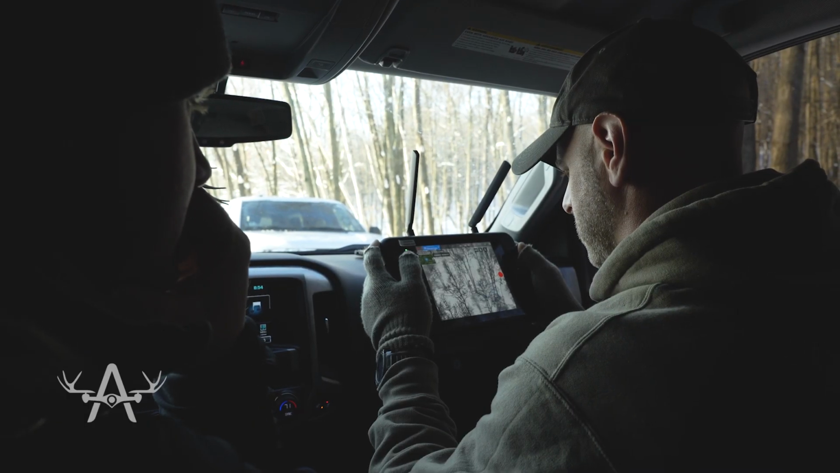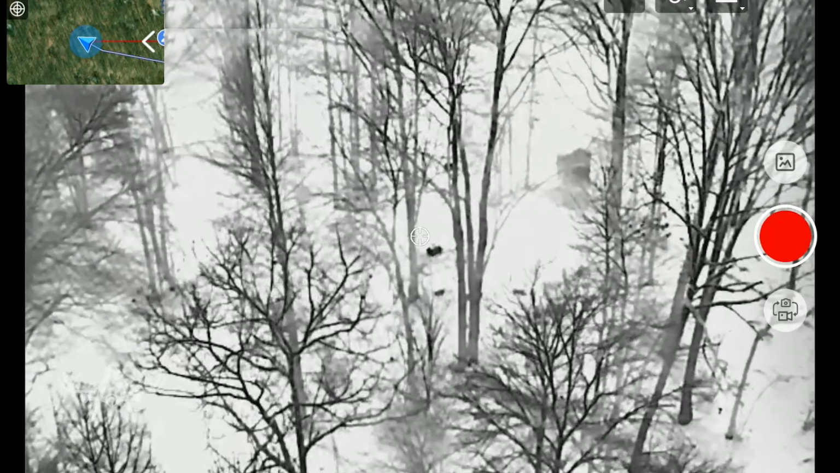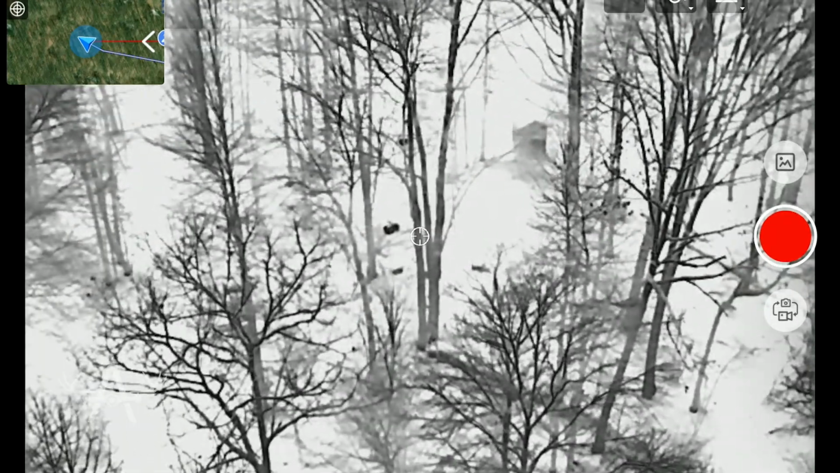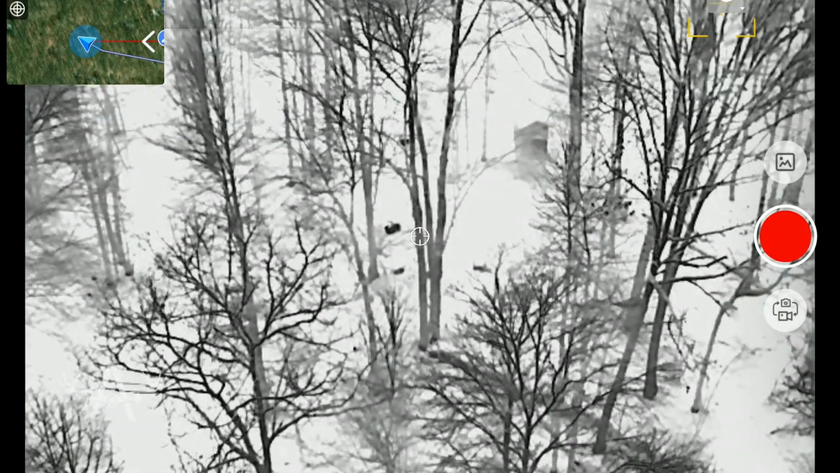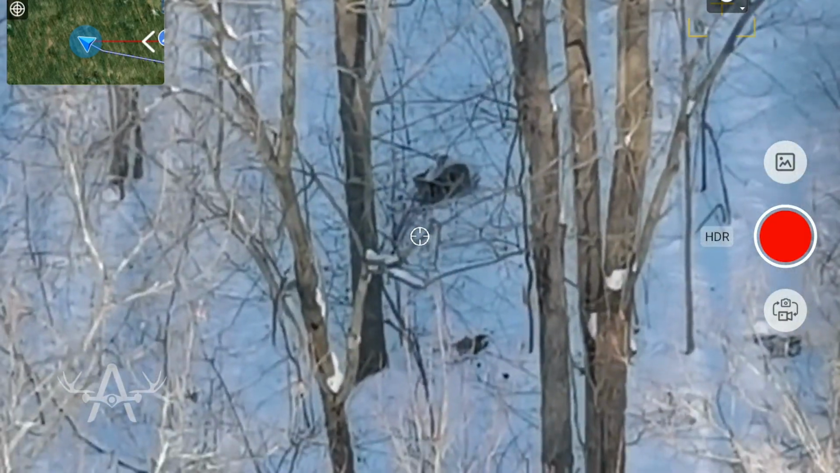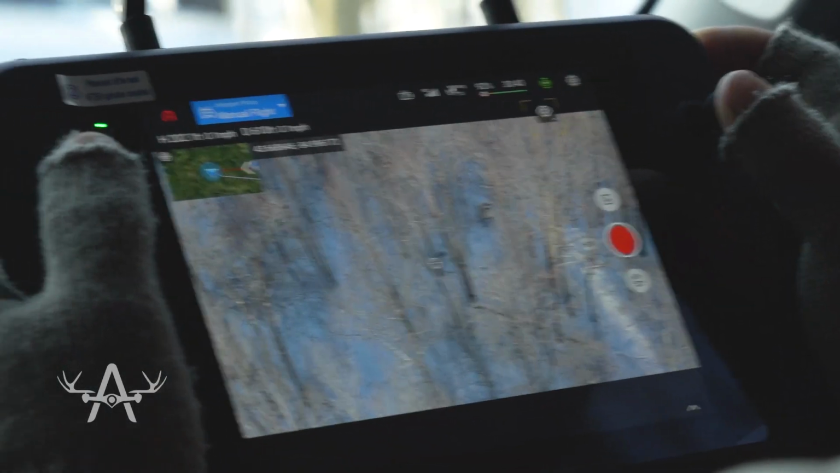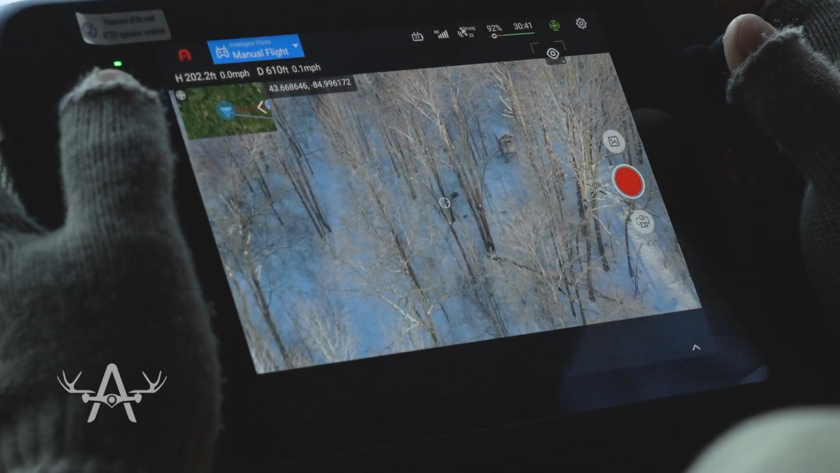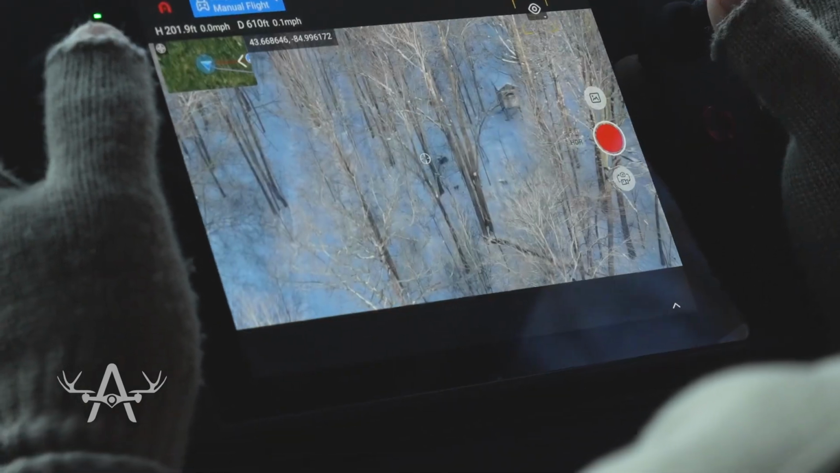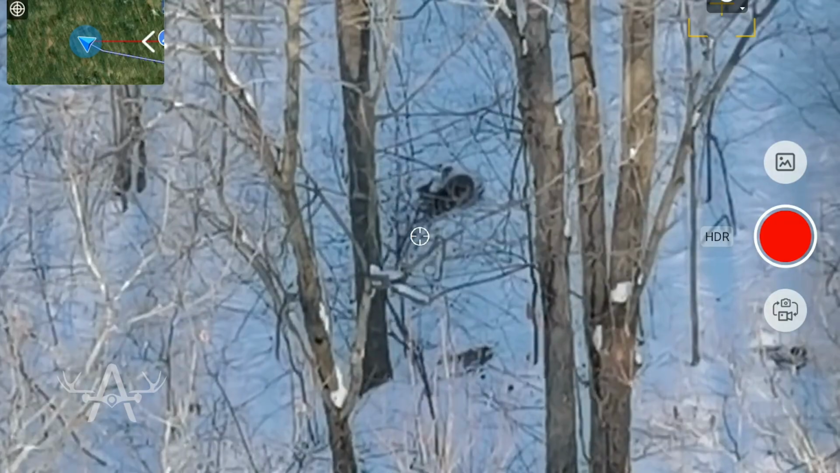Oop, and we got one more deer. Look at that, Aaron. We got one more deer than you thought. Let's see what it is. What do you think it is? Maybe it's there. No. You're all right by the hunting blind. Oh, what blind is that? Michael's? It does look like Michael's blind. It looks within bow range of the blind. That is Michael's blind. She is literally bedded 10 feet from Michael's blind.